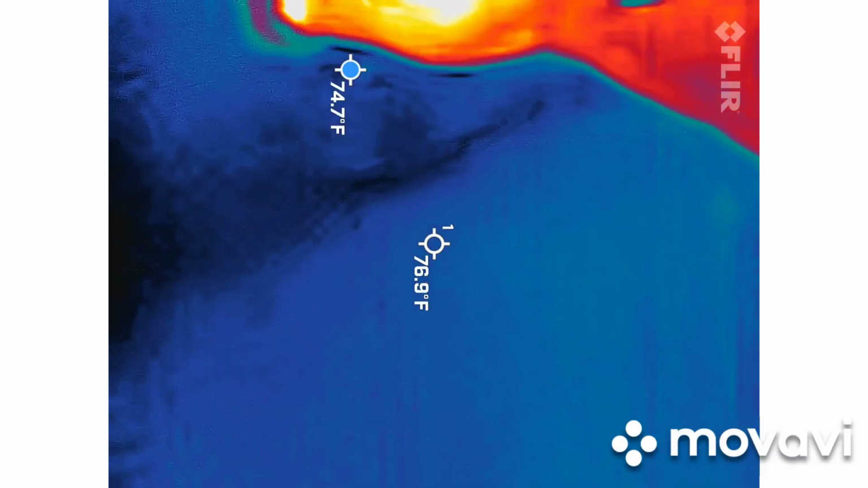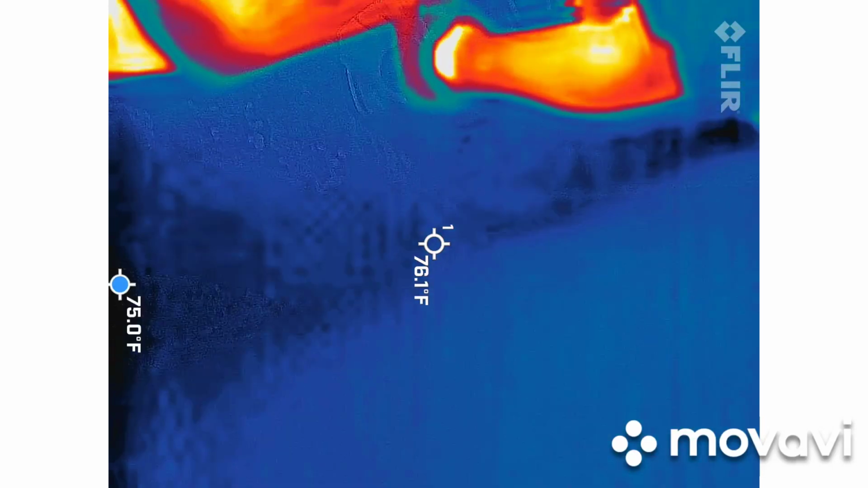This is not a space where we normally get anything, so if we could get a spike, we would be pretty excited. This is frozen. Okay, fix it as we walk.